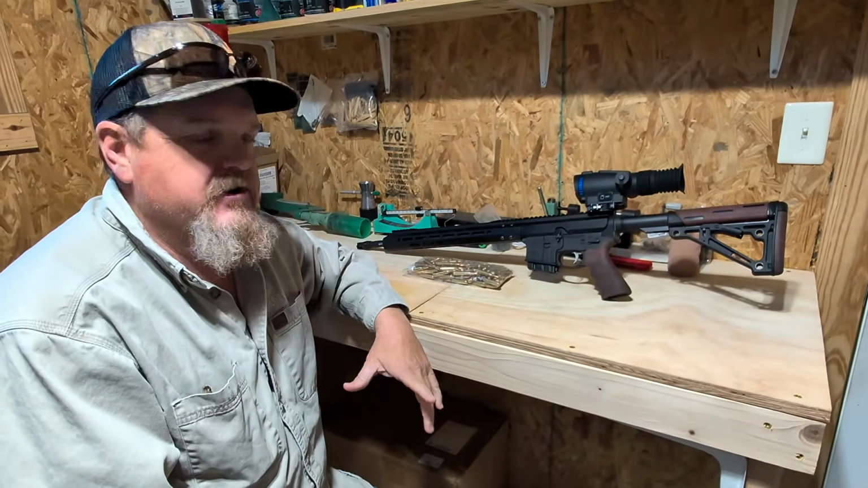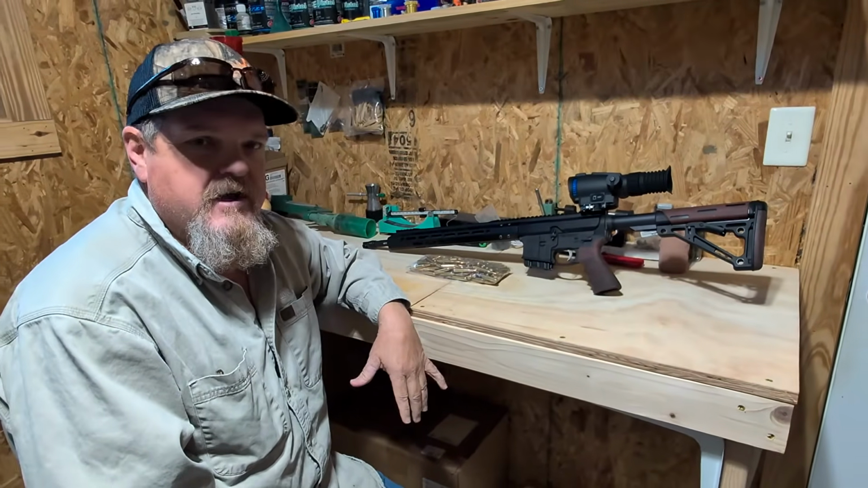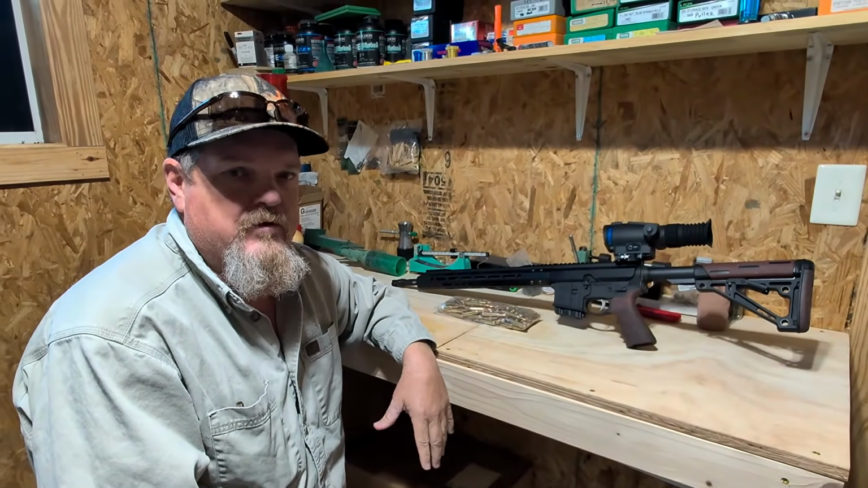Yeah, this scope has been real good. Super happy with it. We're going to get it back out in the field and do some more real world testing on it.